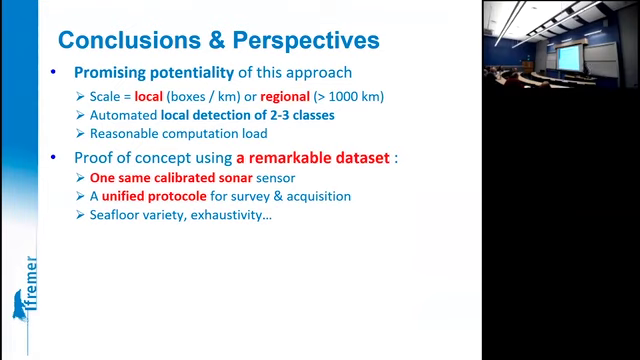So this is a good proof of concept of this method. We have to admit that this is a remarkable data set. And so it was bound to work. Because one same calibrated sensor for 10 years is not something very common. What's important also is that the acquisition protocol was very, very well controlled.